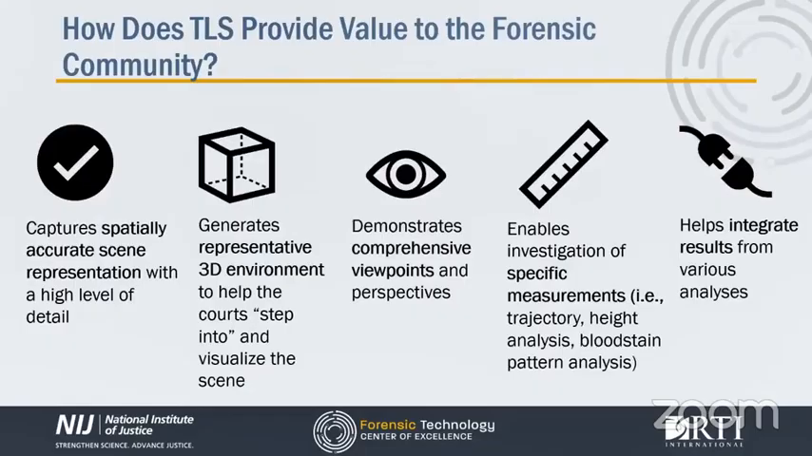So now that we've captured this data, what can we do with it? Well, one thing is to produce spatially accurate scene representations for a 3D environment. Humans exist in a 3D world. That's how we understand context and spatial relationships. So using this data, you can virtually put a juror back into the crime scene as it was when you were there. Another thing we can do is produce comprehensive viewpoints.